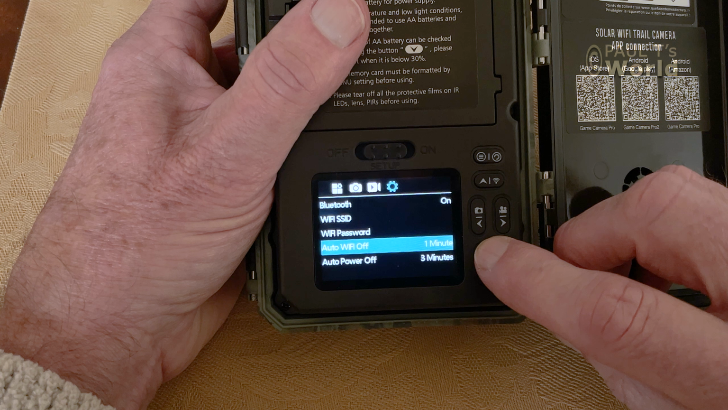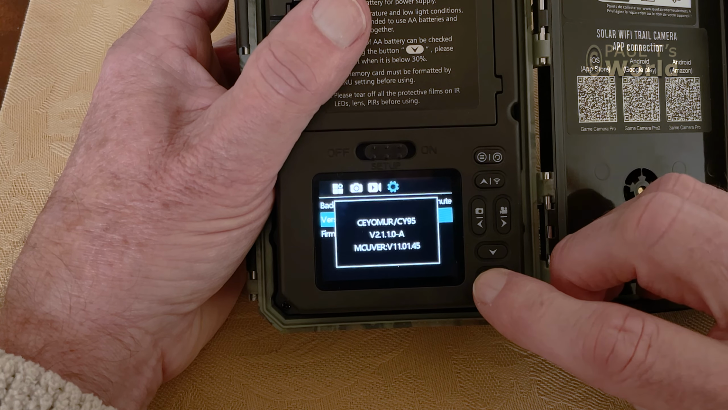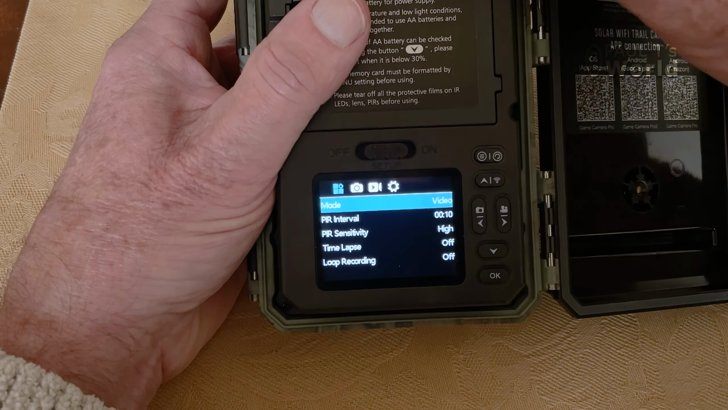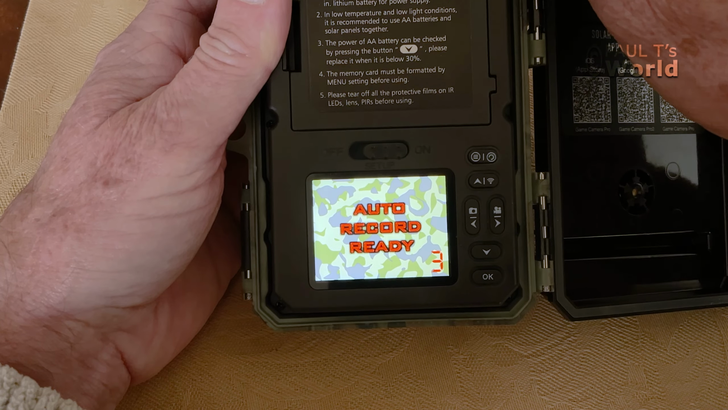Auto power off for 3 minutes. Backlight, 1 minute. Then you can see the version of the software. If Ceyomur bring in updates, it's possible to update your camera. Slide the slider over to the right, and now we turn the auto record facility. This is what you will do when you want to set the camera ready for taking pictures. Auto record ready. It gives you about 5 seconds and then it is primed.